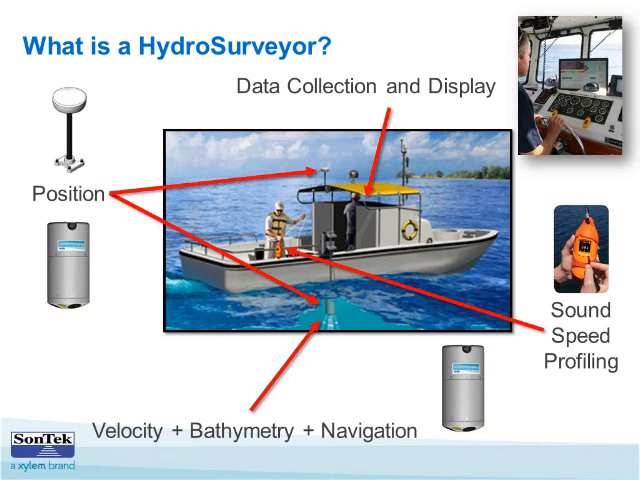And Isaac, at the bottom there, it says velocity plus bathymetry plus navigation. I think in my last couple slides I talked about velocity and bathymetry. Can you talk about maybe what that word navigation means? Yeah, so navigation means that the system can use GPS to navigate, and then also can use bottom track to navigate when GPS is lost.